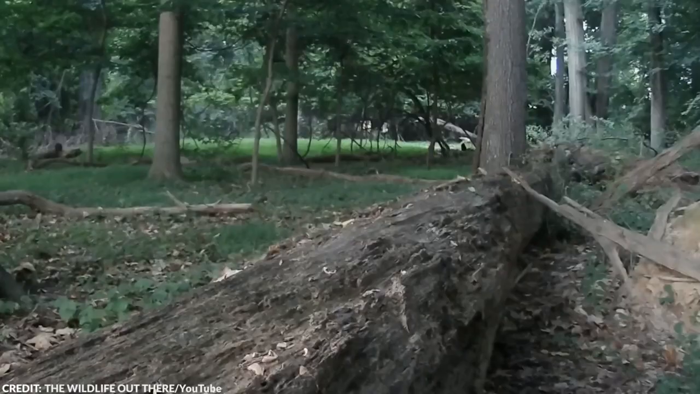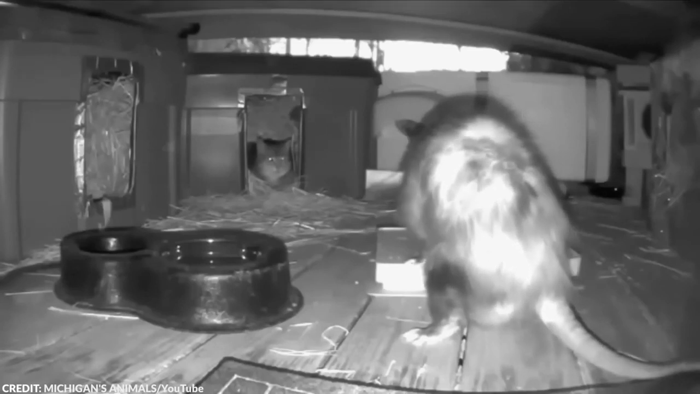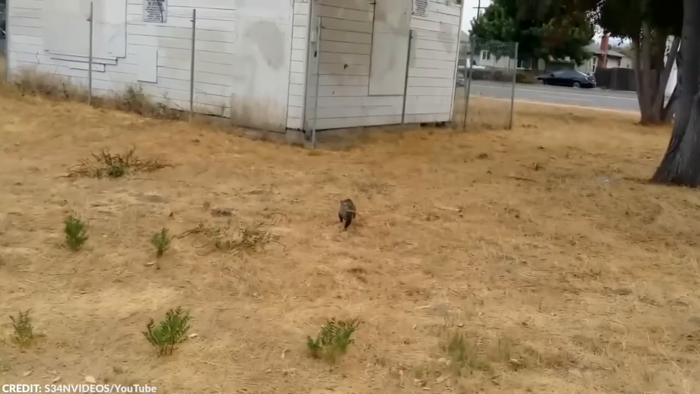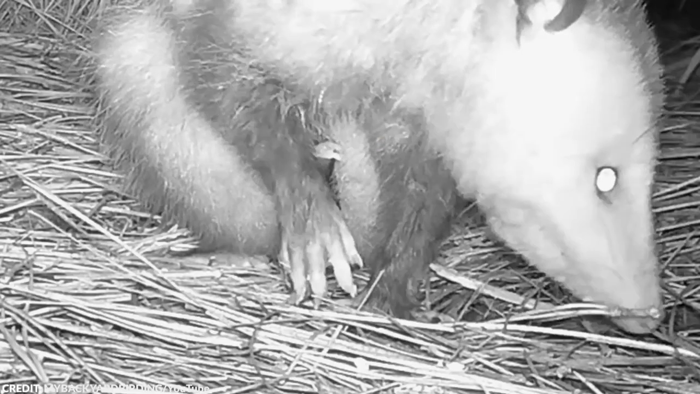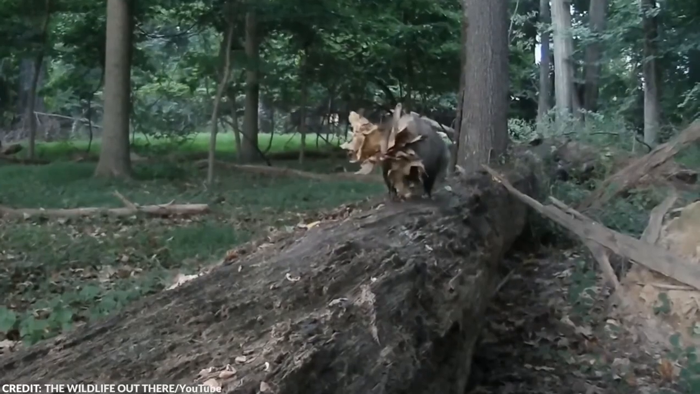People often have mixed opinions about opossums. Some people see them as a nuisance due to their habit of rummaging through trash in search of food. Others appreciate opossums for hunting pests, and also for being naturally endearing enough to be kept as pets. If all opossums are as amusing as this one, I'd like to take one home.